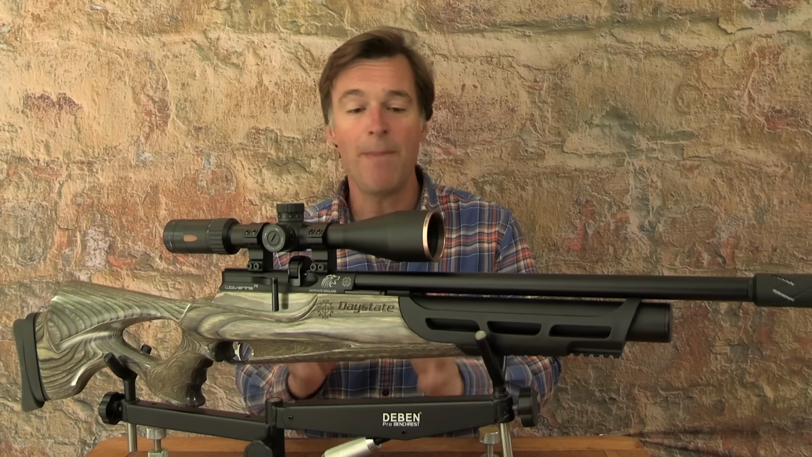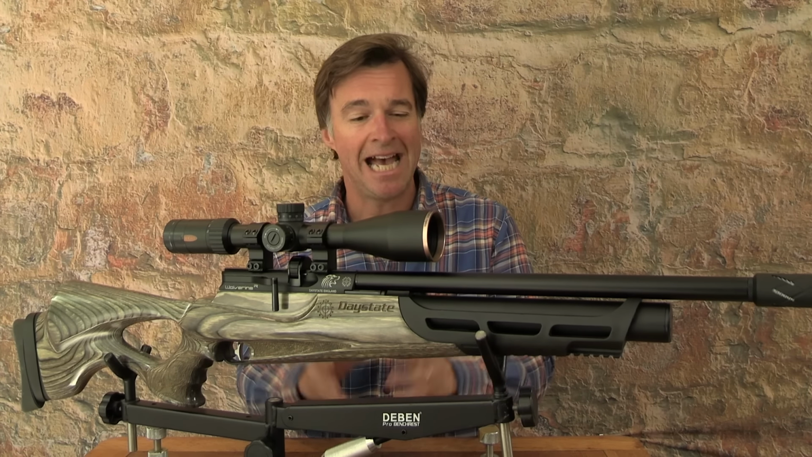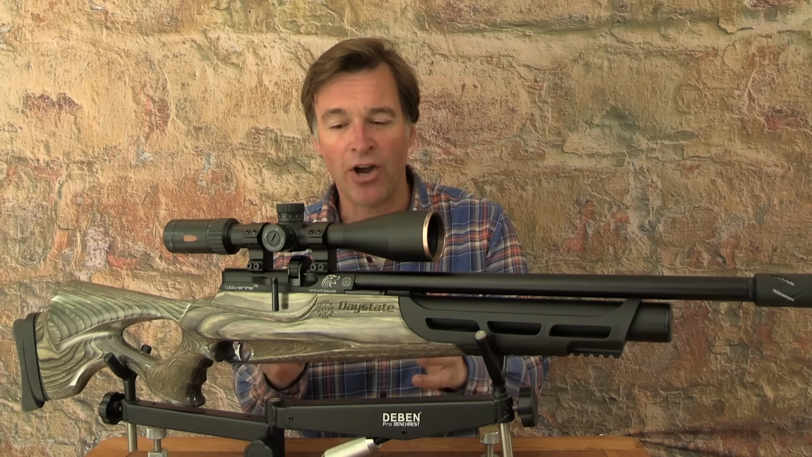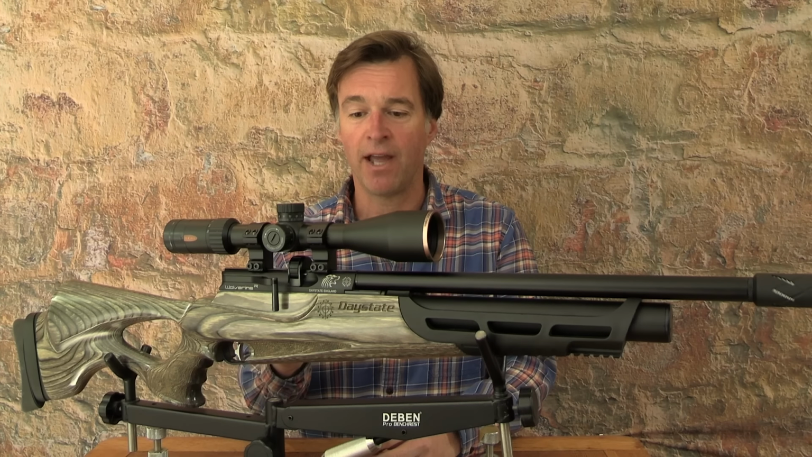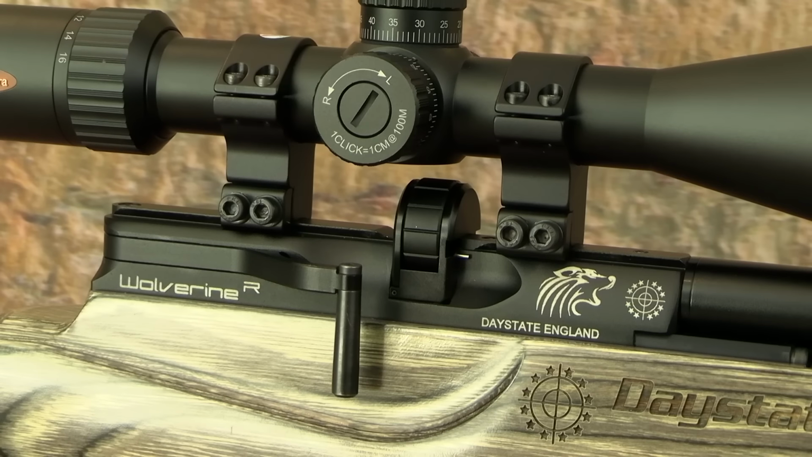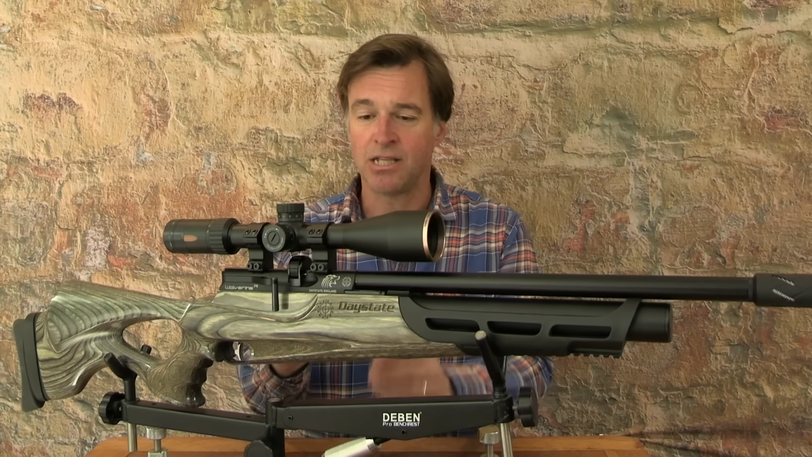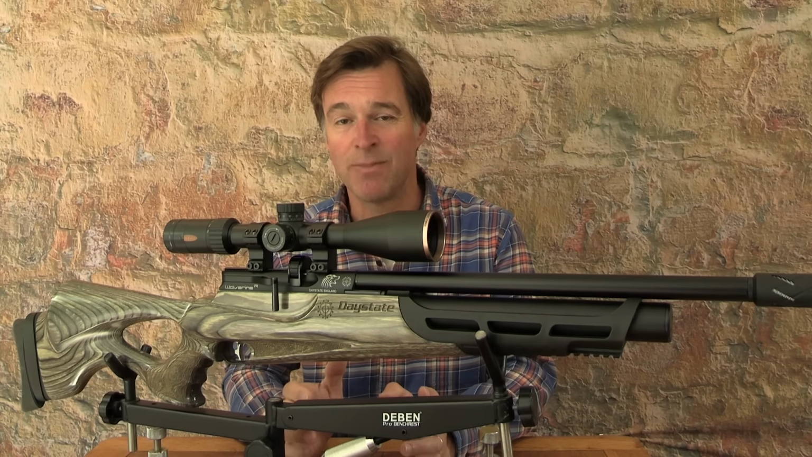The exterior metalwork has a very neat black anodized finish, and this gun's engineering looks remarkably tidy in every aspect. Now, scope mounting is via a dovetail rail which actually spans the magazine, so you need to ensure that you have sufficiently high scope mounts in order to straddle it. The total clamping space you get there is about 18 centimeters.